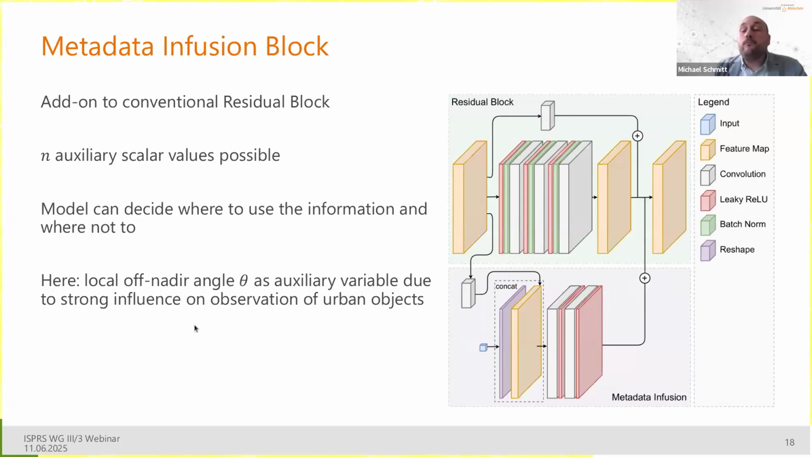And in our case, what did we use as auxiliary variable? You probably have guessed it already. We used the local off-nadir angle theta, because as shown before, this is the one parameter that most significantly influences the appearance of buildings and elevated structures in high-resolution SAR imagery.